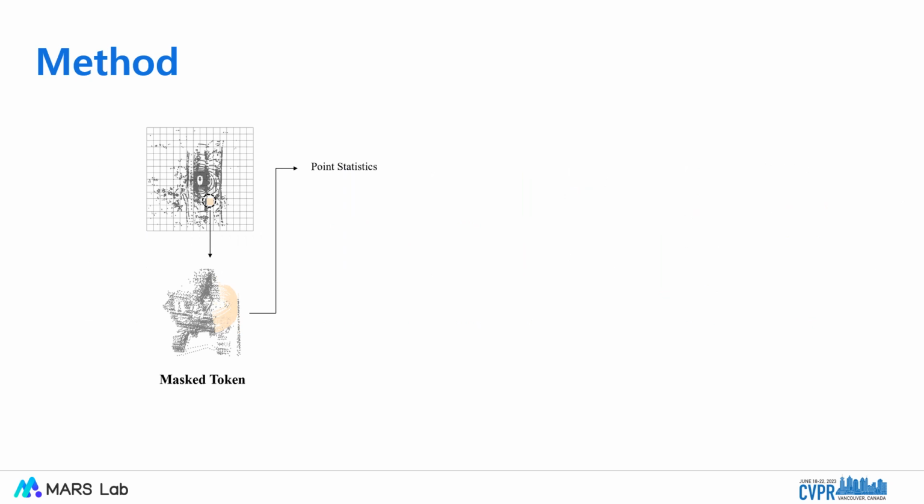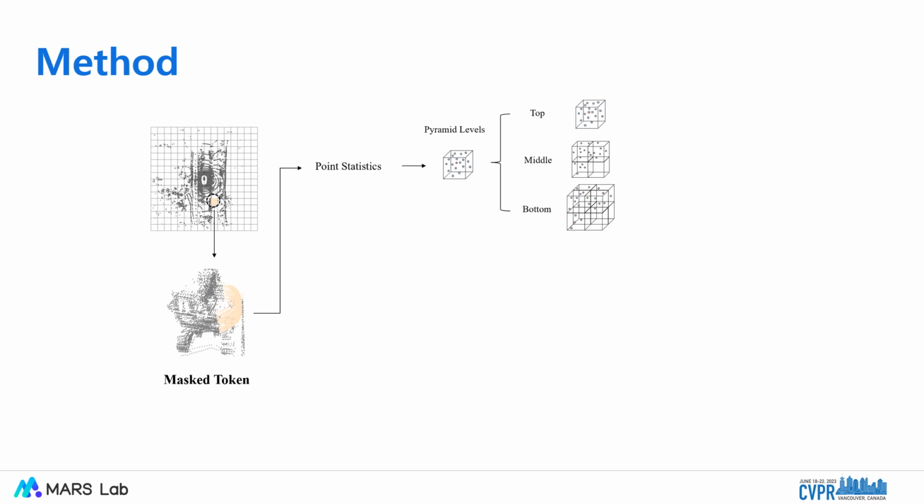Different from 2D images and 3D indoor point clouds, outdoor point clouds are sparse and occluded. To deal with non-uniform points, we opt to predict the centroid and occupancy of each voxel, which belong to the point statistics. To incorporate multi-scale information, we aim to predict these statistics at different scales by building a voxel pyramid. For each masked voxel token, points inside the voxel grid are broken into three sub-pyramid voxel levels: the top level, the middle level, and the bottom level. Voxels at different pyramid levels have different voxel sizes, and the voxel size of the top level is the original voxel size of the masked voxel token.